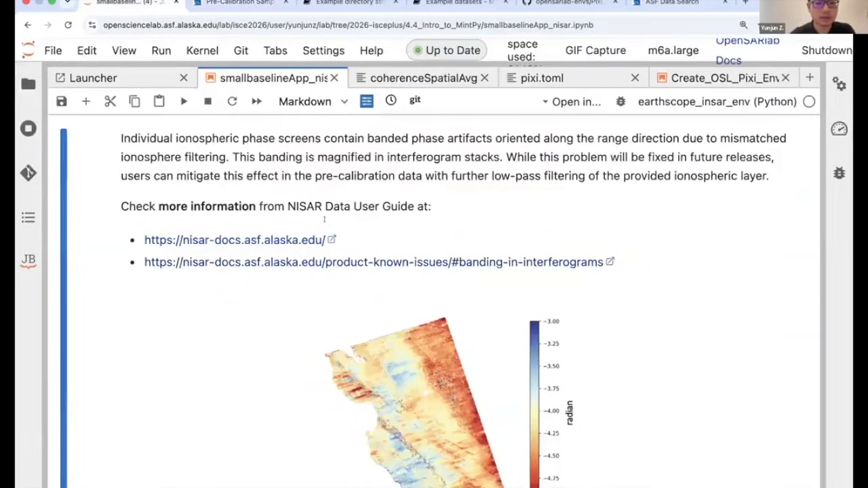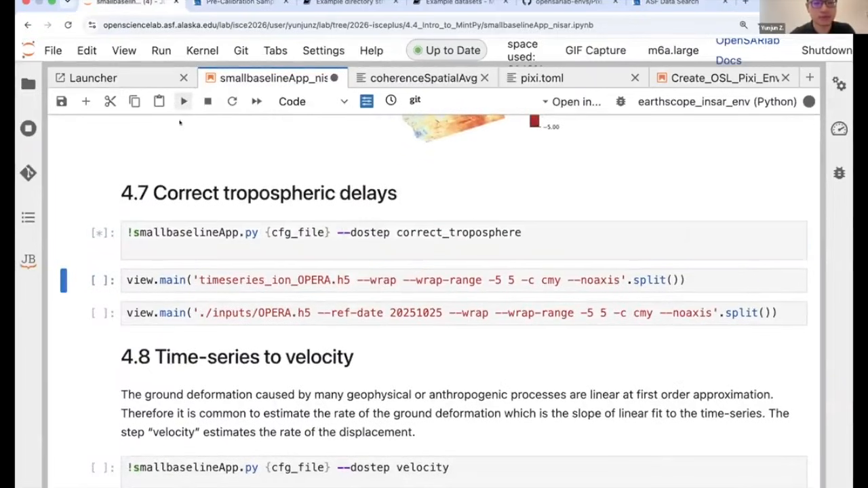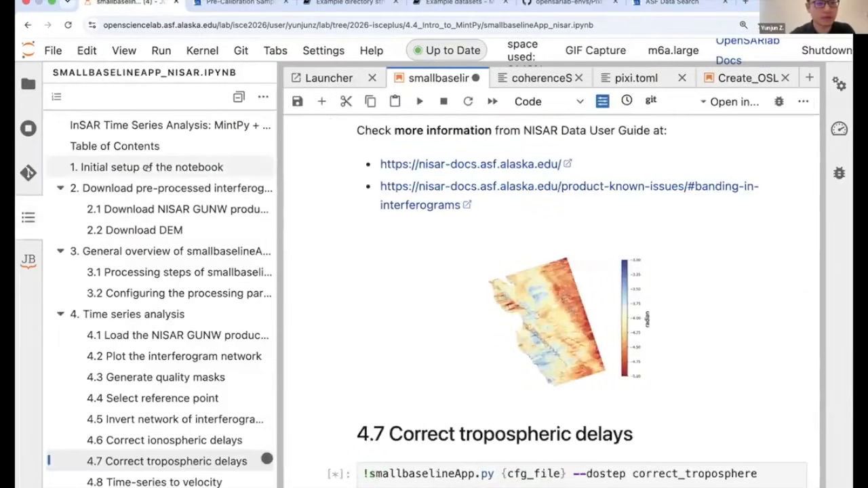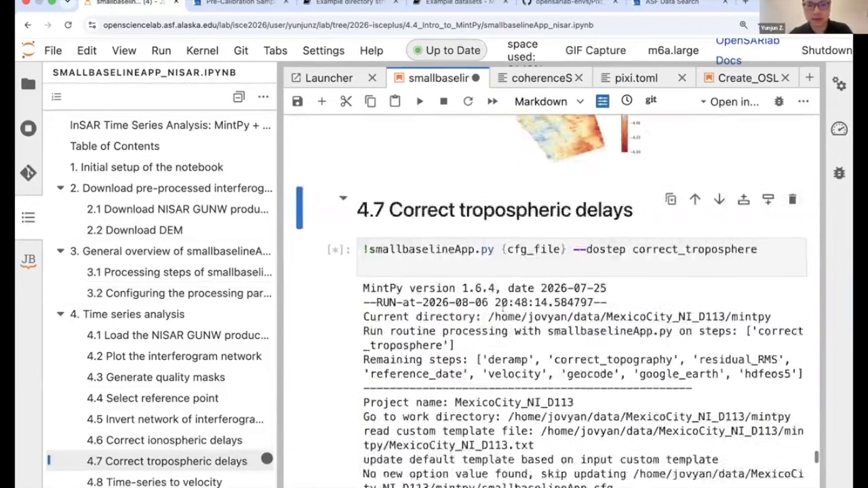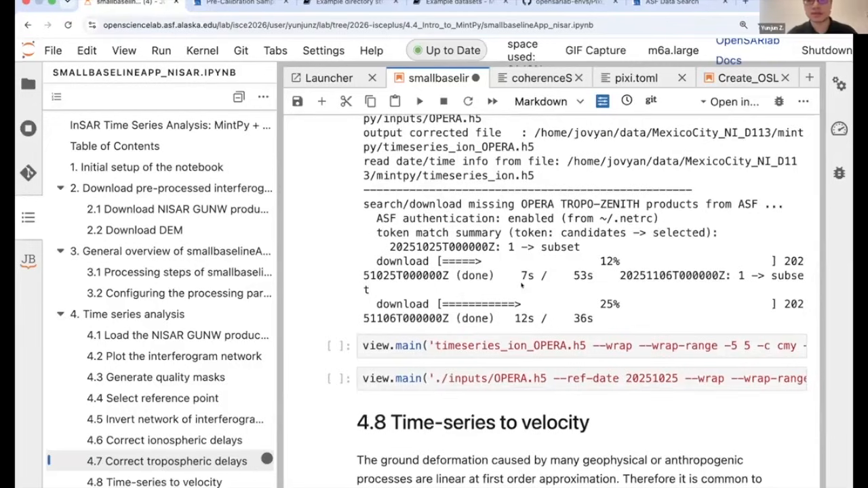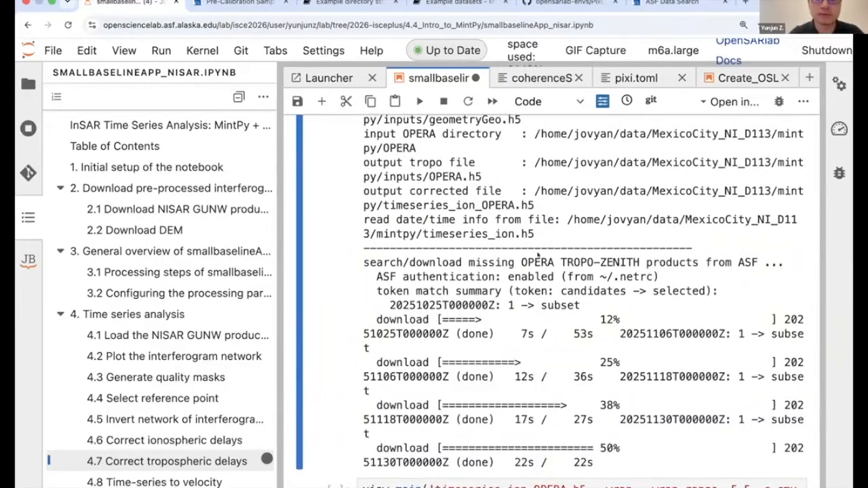Go back. The next one is to run the troposphere correction. Here, if we remember what we did in troposphere, we specified the OPERA method. What it does is it's downloading the OPERA level 4 tropospheric products from ASF.